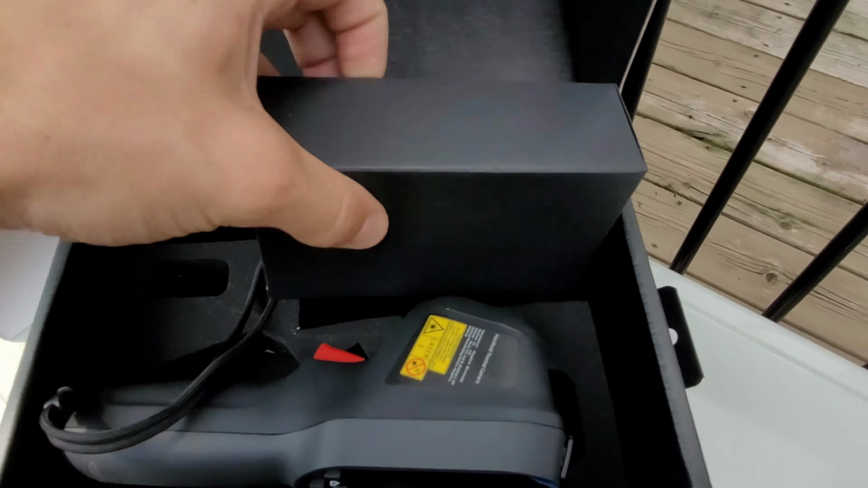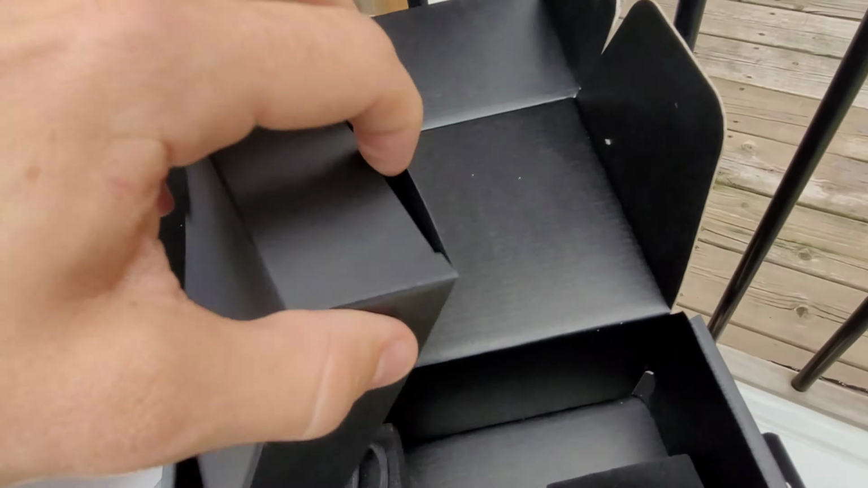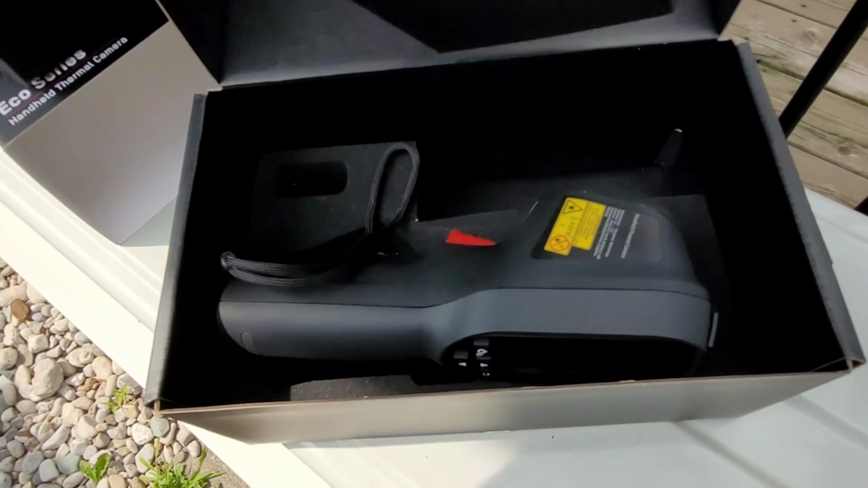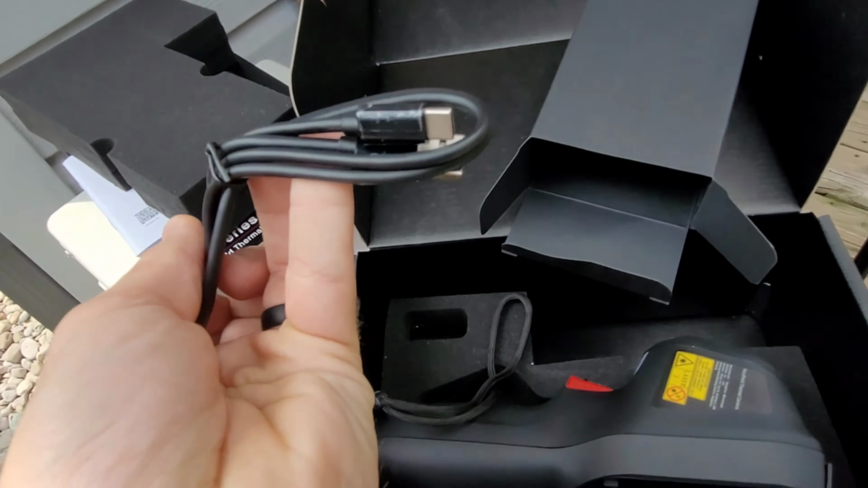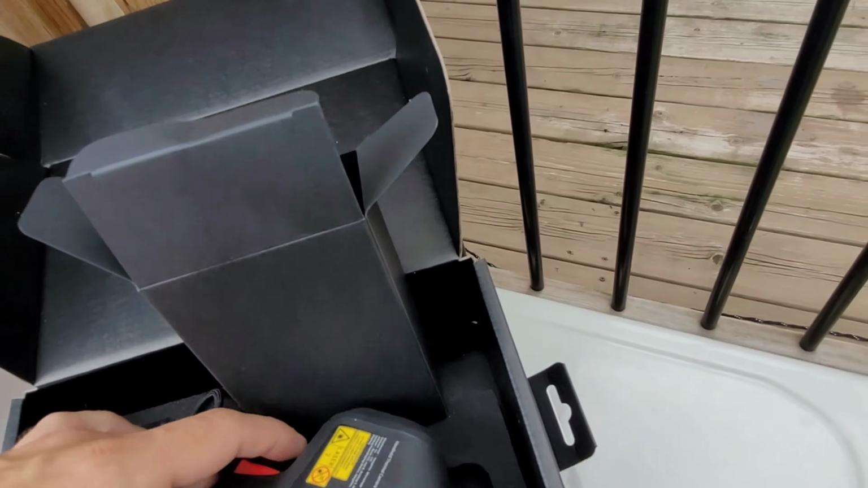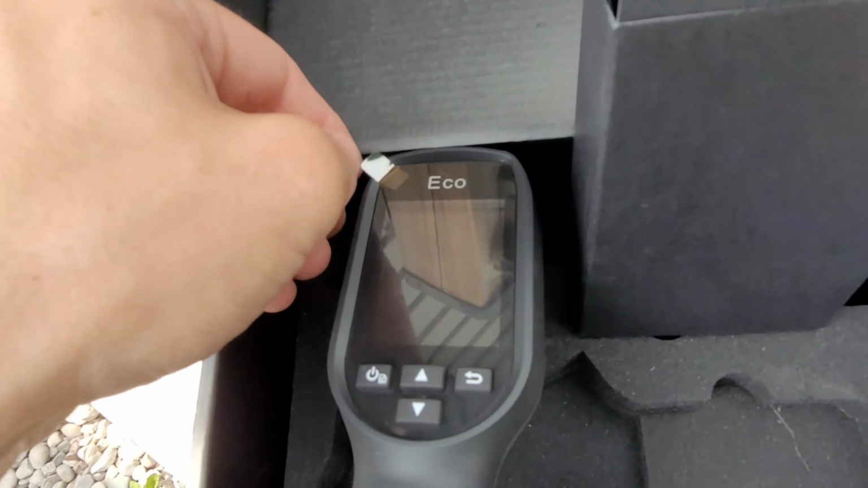So this is probably going to be the charger. I haven't actually opened this yet. Yep, looks like a pretty standard USB charger. USB-C. Nice rechargeable battery on this. You don't have to worry about carrying around your AAs. You know I had to save the screen peel for you.